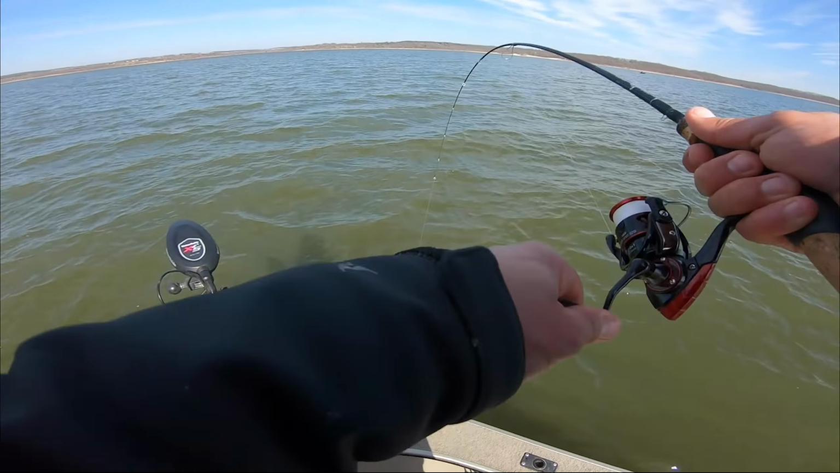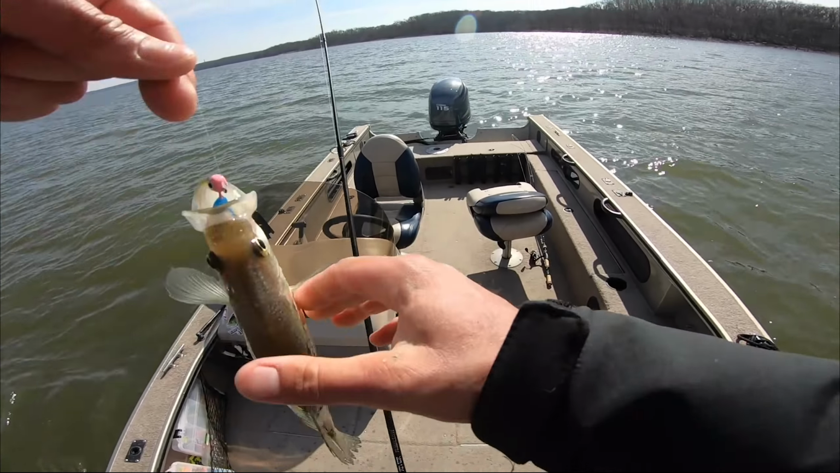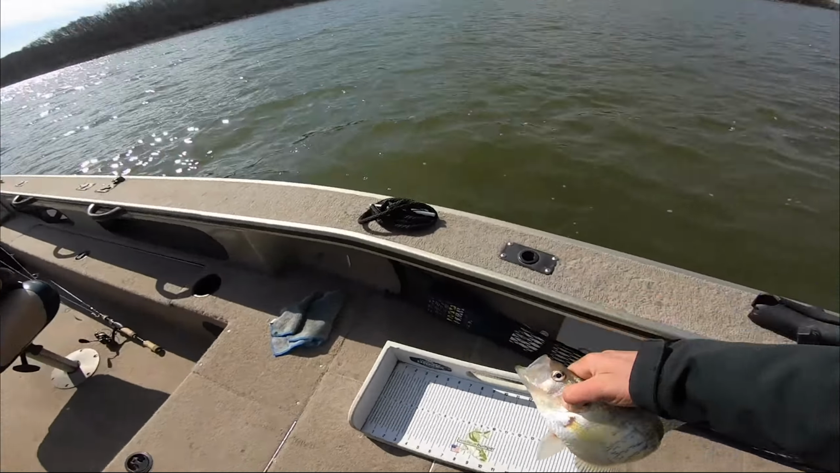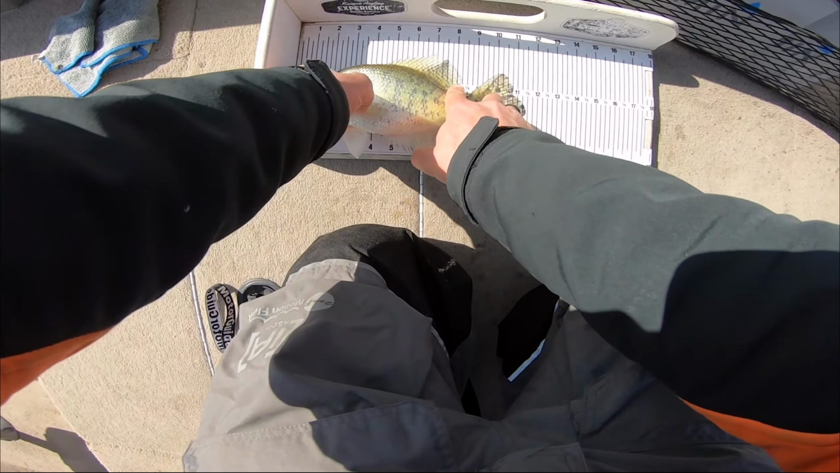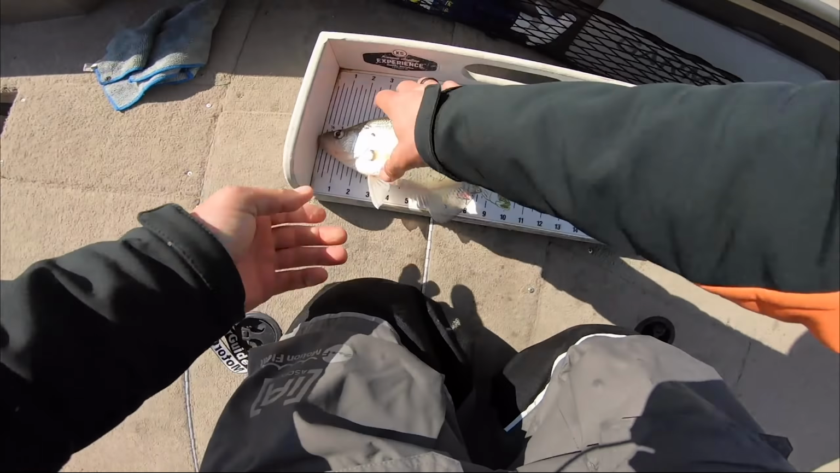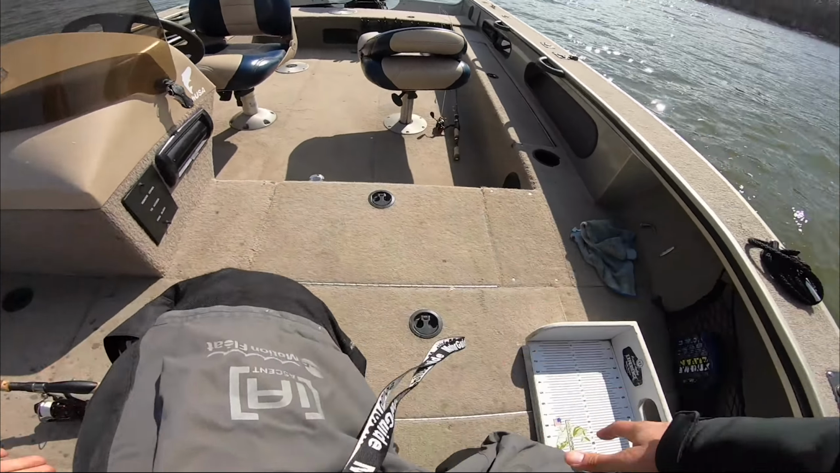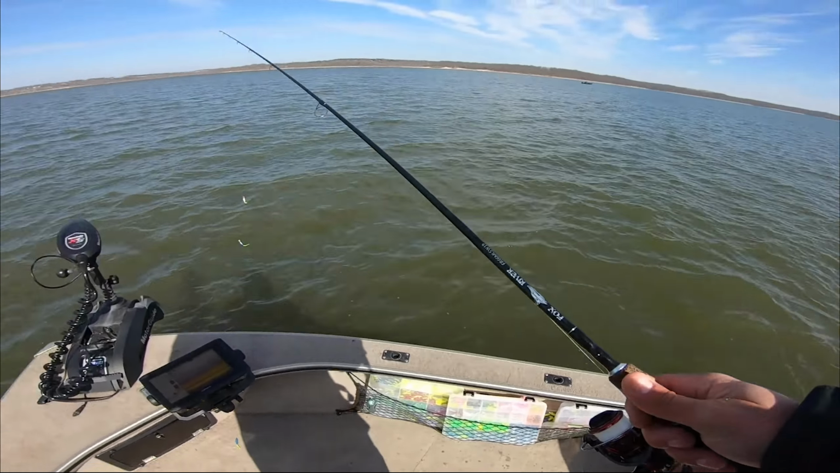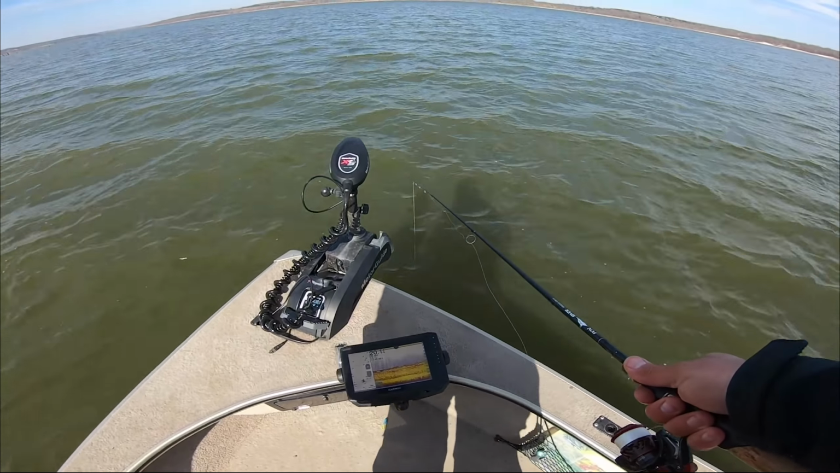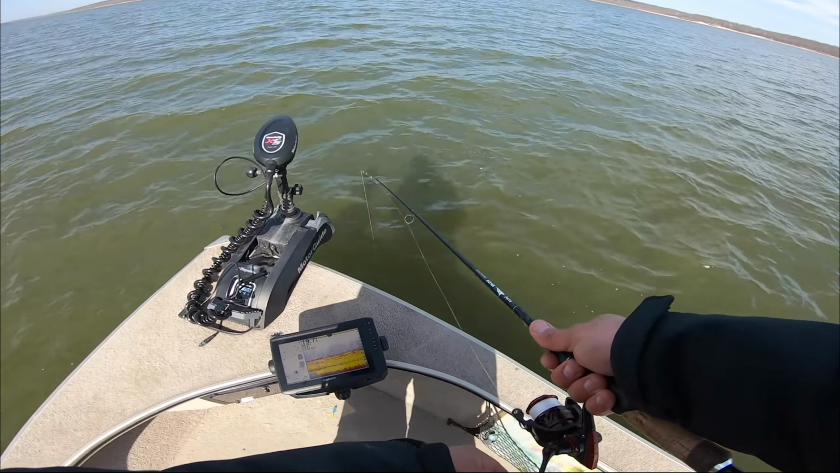Got his ass. Another one, another nice one. These are definitely super nice, healthy fish, but a lot smaller than what I've been catching. That one, again, kind of that same cookie cutter, almost 11 and a half. I'll take these guys all day long for clients, but I just kind of pulled up over here and started fishing. Had a really good day yesterday in the same spot, so here we are, catching my limit in under 1 hour and letting them all go. Whoops.